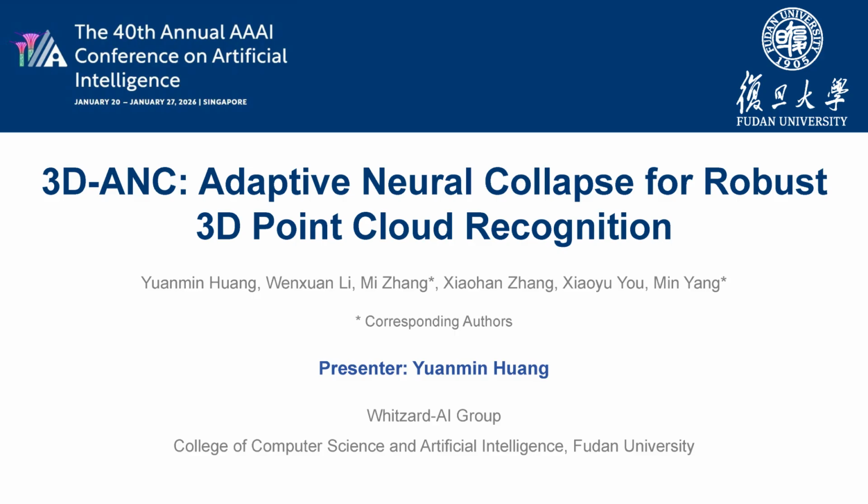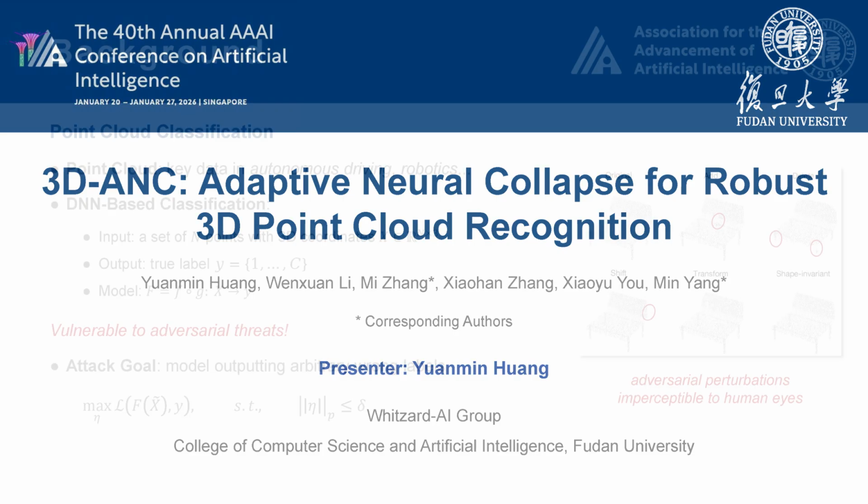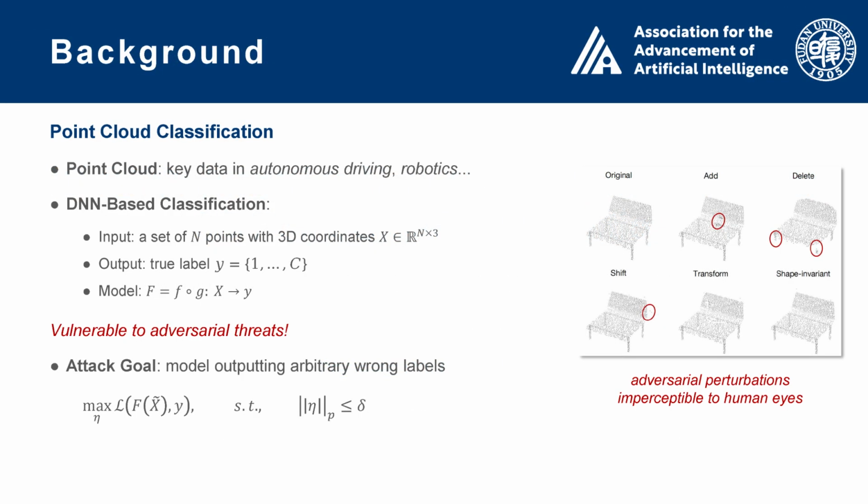Today, I'm going to walk you through our work titled 3D-ANC, Adaptive Neural Collapse for Robust 3D Point Cloud Recognition. This research was conducted by our team at the AAAI Group, Fudan University, and I'm glad to share it with you in this recording.